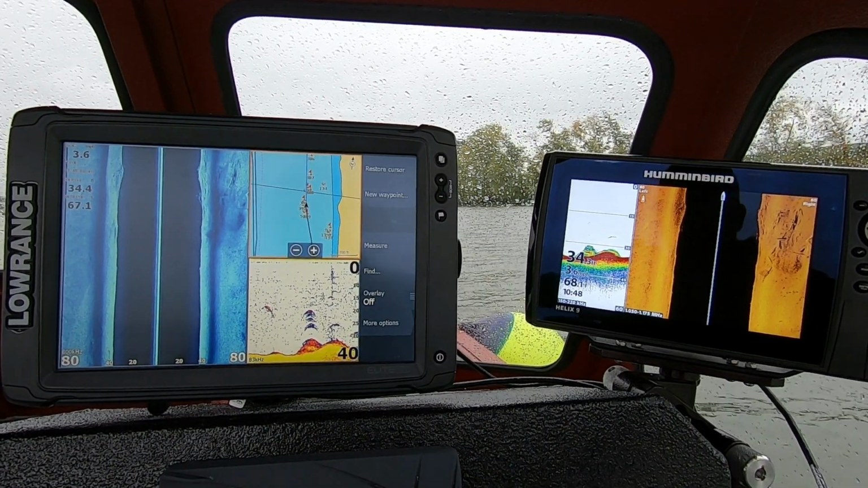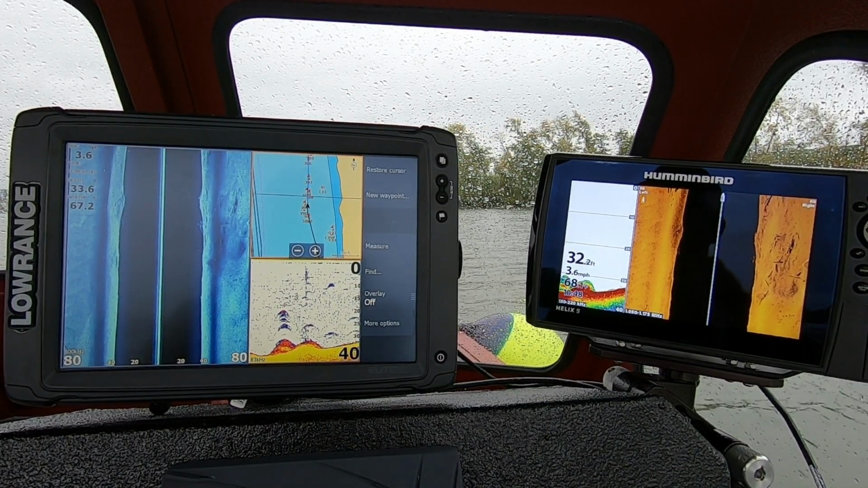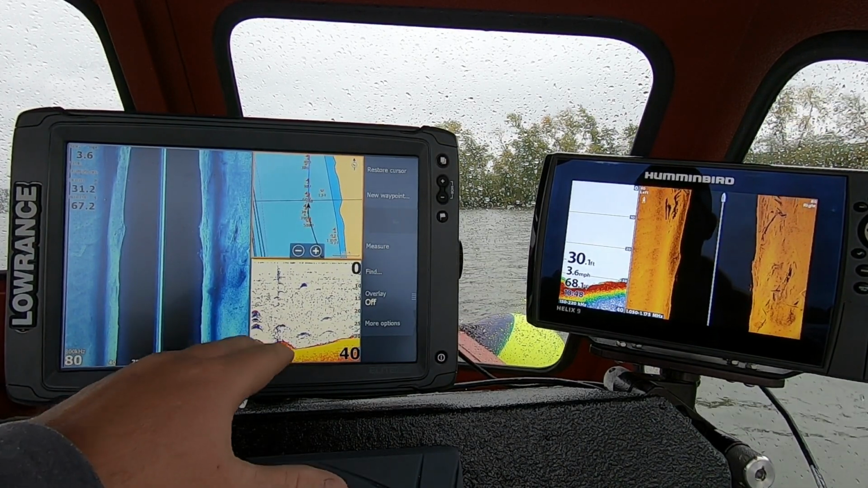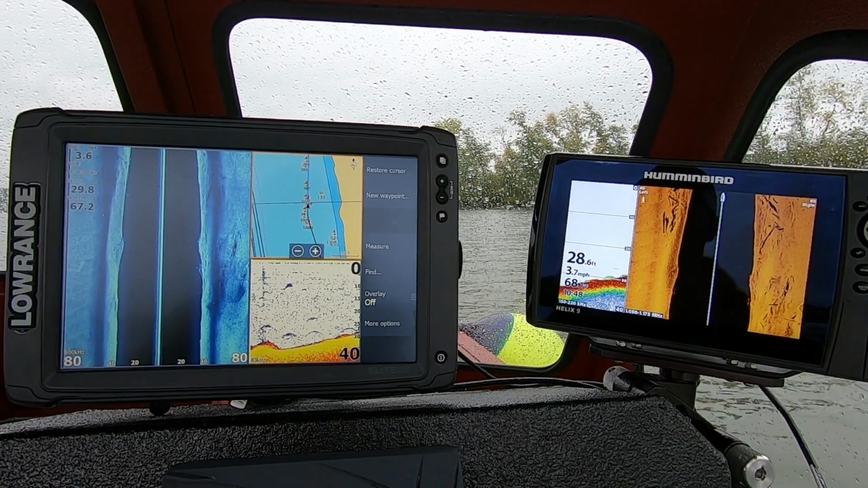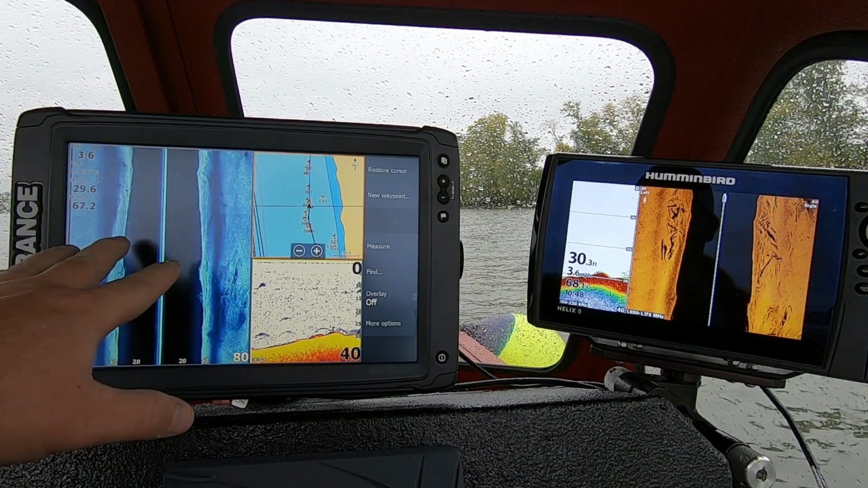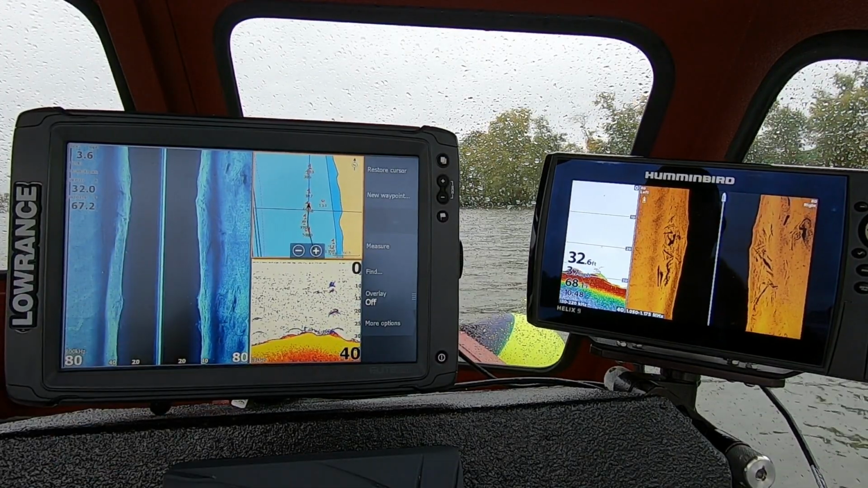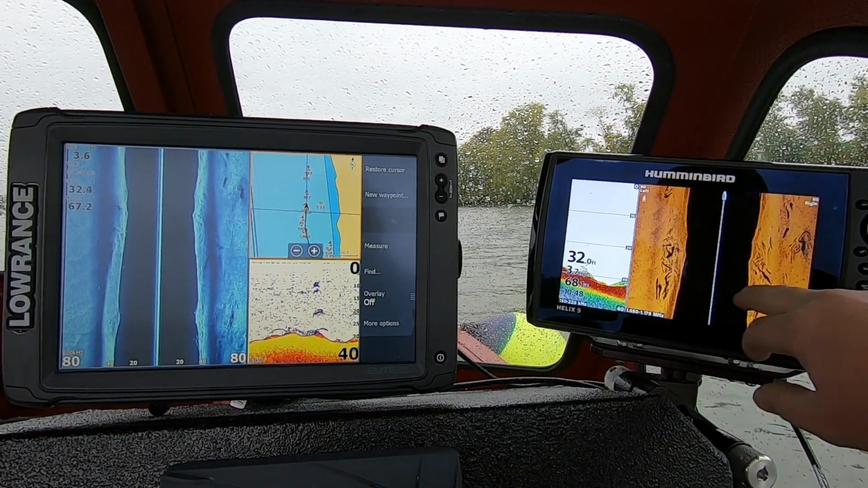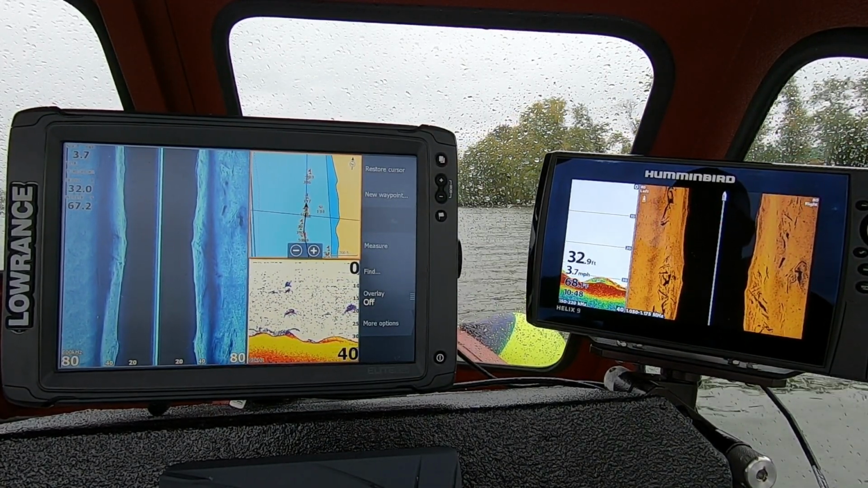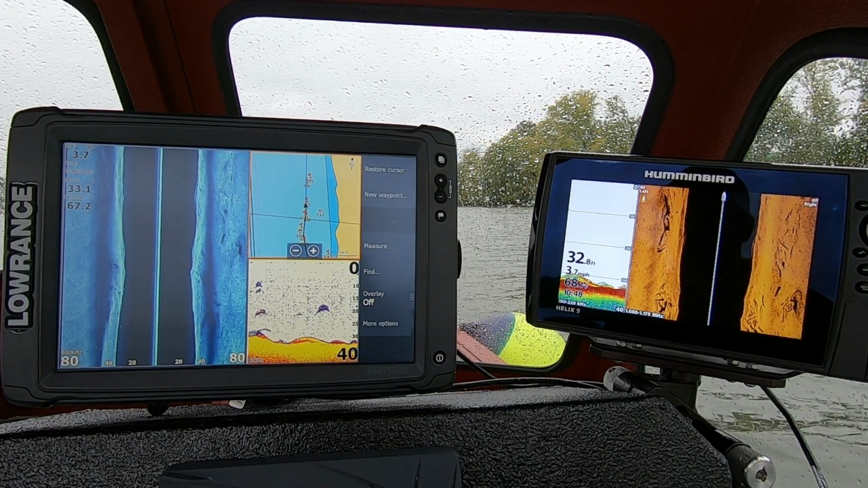Now as you can see on your Hummingbird, the side imaging picture is a little bit better than what we can see on the Lowrance. But in my opinion, the 2D for Lowrance is a little bit better than Hummingbird. Now both Lowrance and Hummingbird are picking up very nicely, very clear, but you can see the shadows of the Hummingbird on the side imaging a lot better. That is one place that Hummingbird kind of supersedes Lowrance, is their imaging quality on the side imaging.